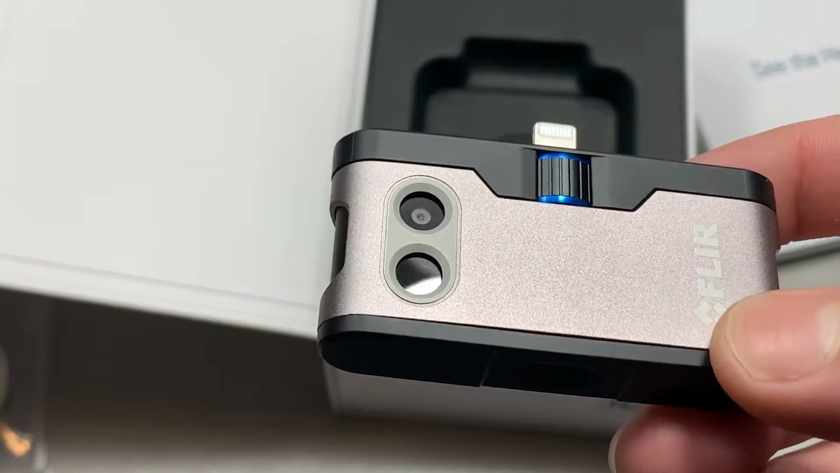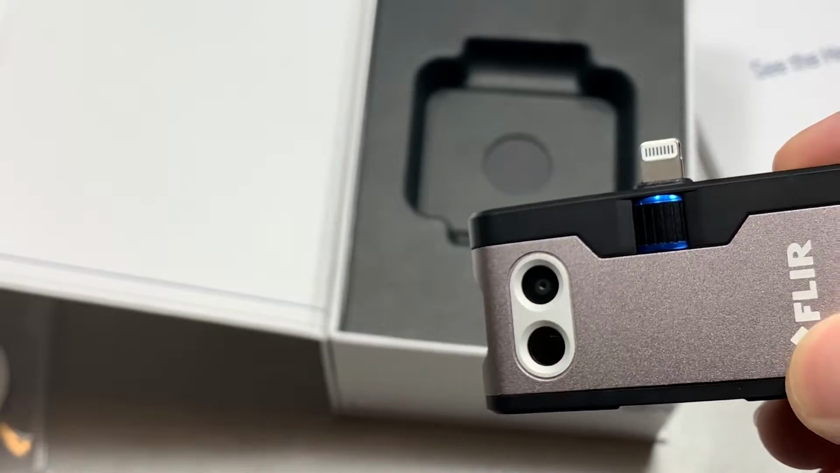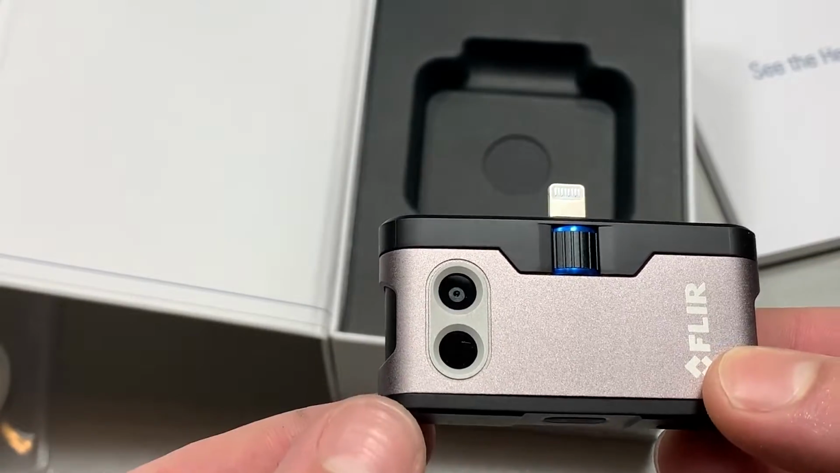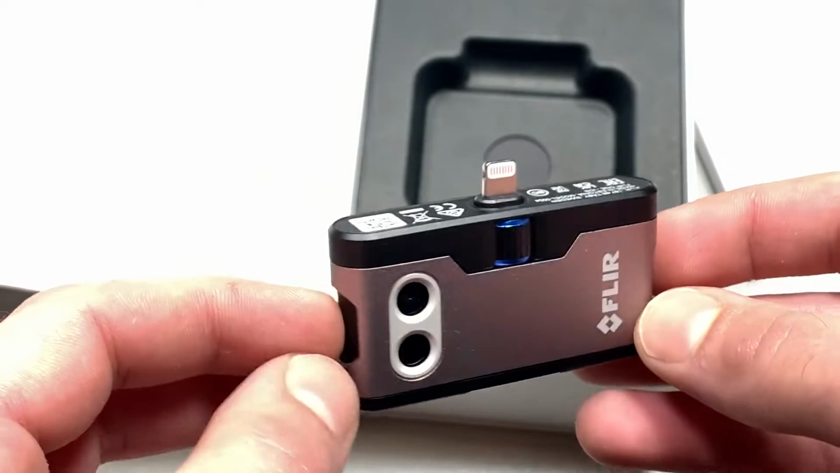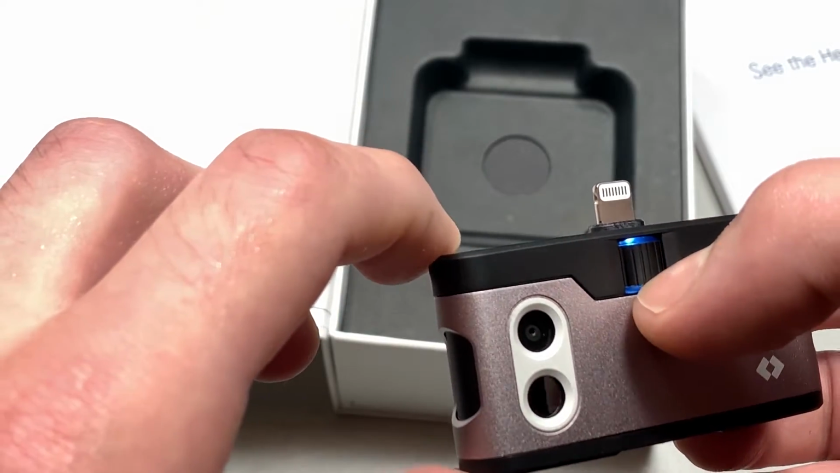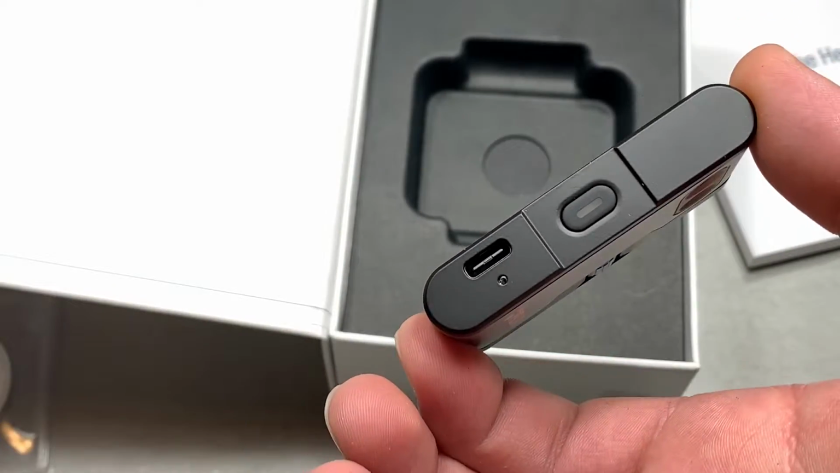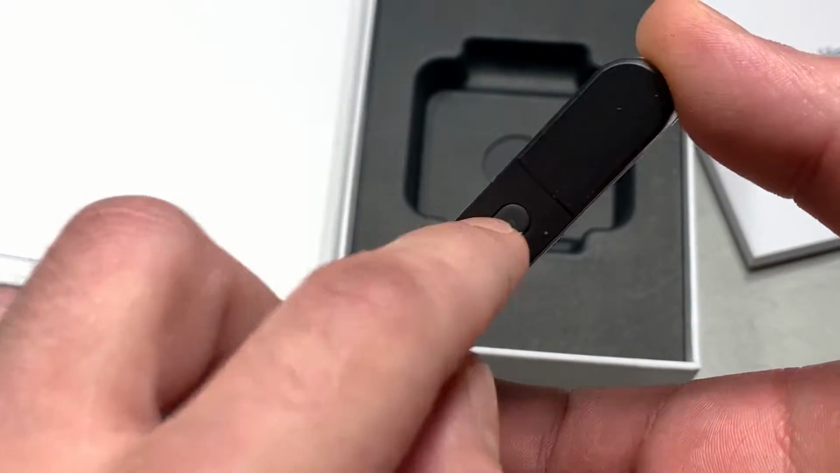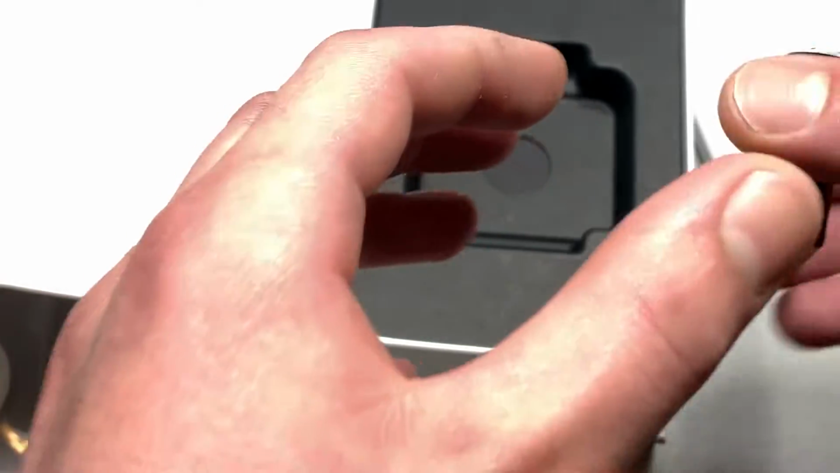And the two cameras, one seems to have a thicker filter on it. Seems like an IR filter. I'm really not sure. I've actually just started reading a textbook on infrared thermal imaging, so I can't say with certainty if that is what it is. I also like the little blue painted aluminum, and it has USB-C charging, which is quite neat. What looks like an LED power button, because it does have a battery on the inside.